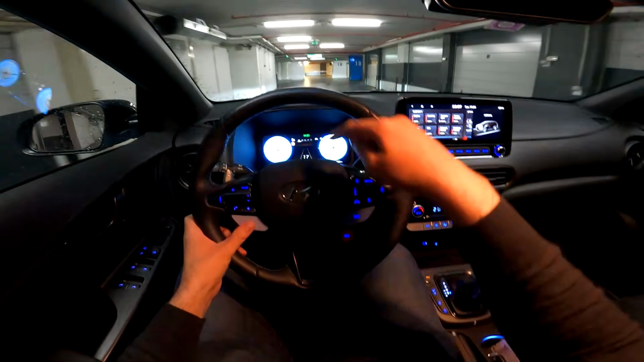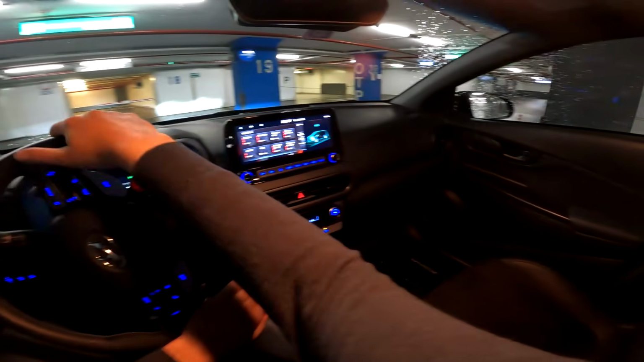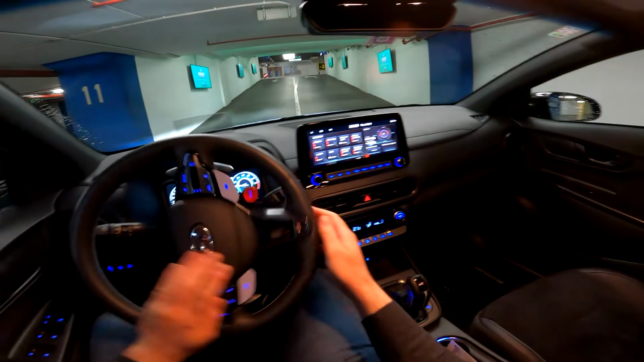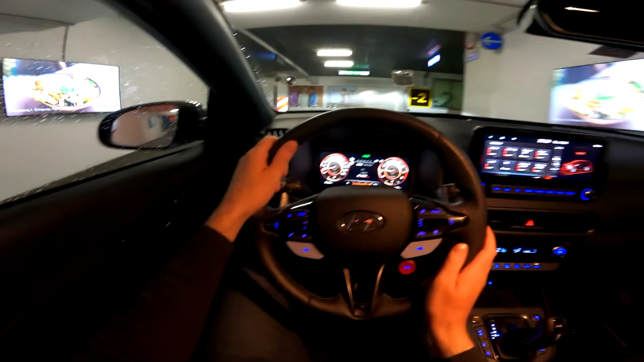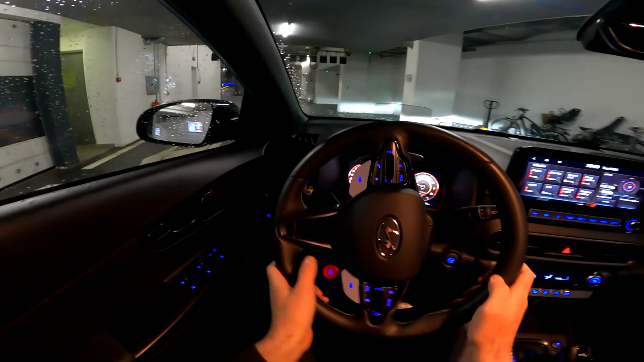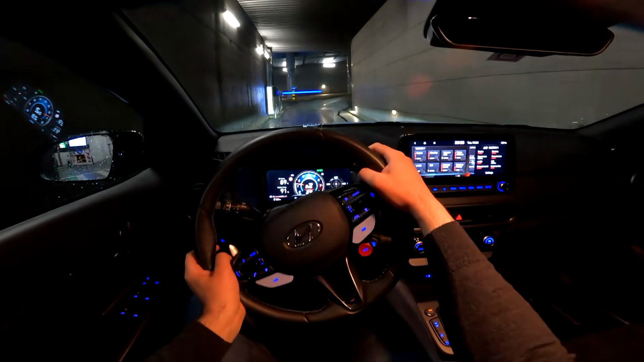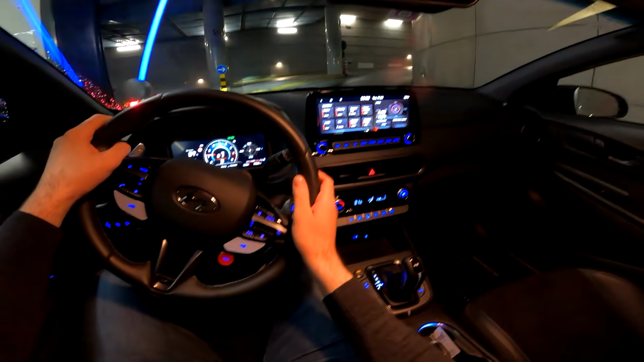And then you also have the other button, which has the other driving modes. You have normal, eco. You see the dials are a bit different. We are now in eco mode, way more quiet. Normal mode, sport mode, and now in sport the valves are open. But if you want the most extreme setup, you go to N mode, or in my case the custom mode, because in custom mode I configured some things. I will show you that right now.